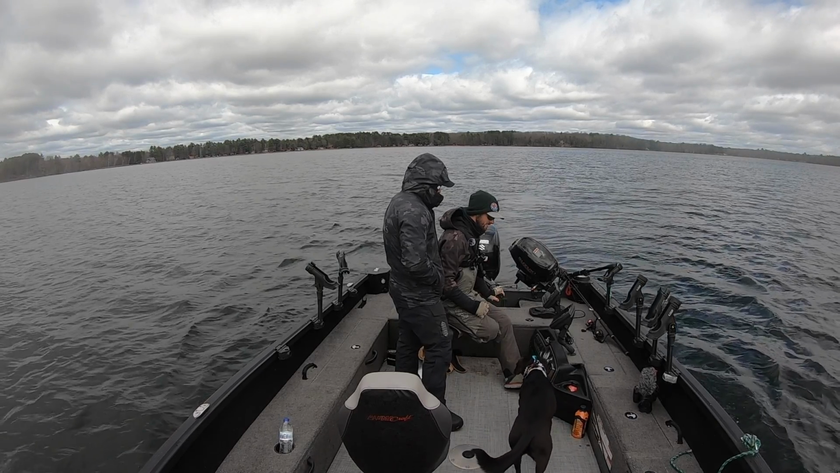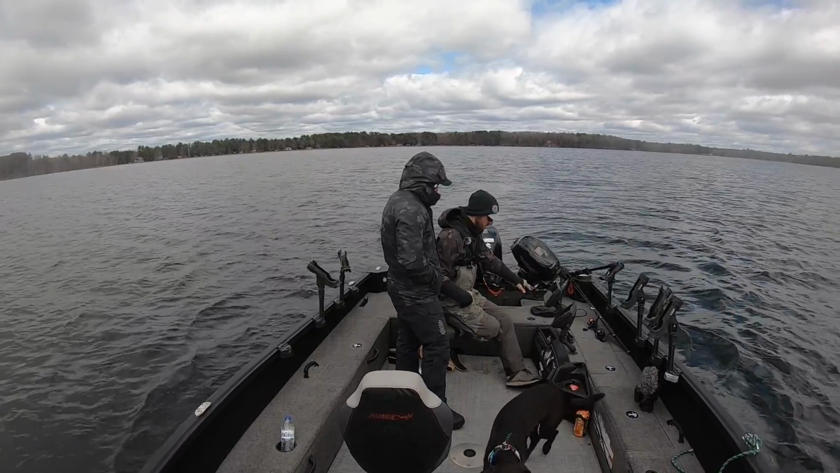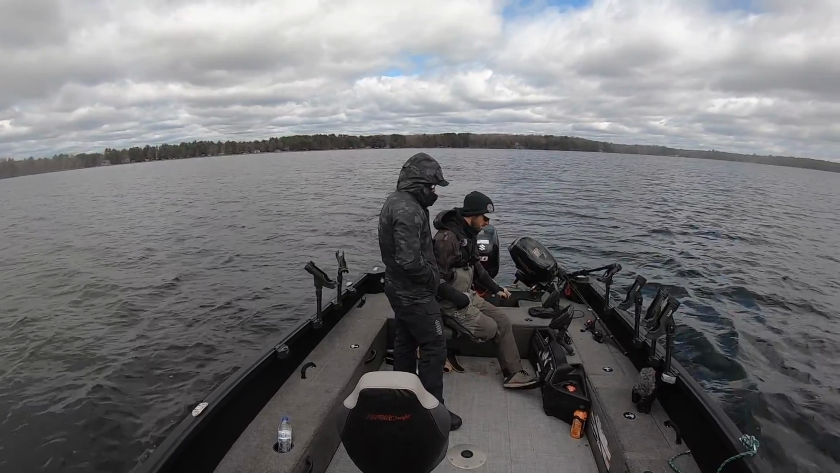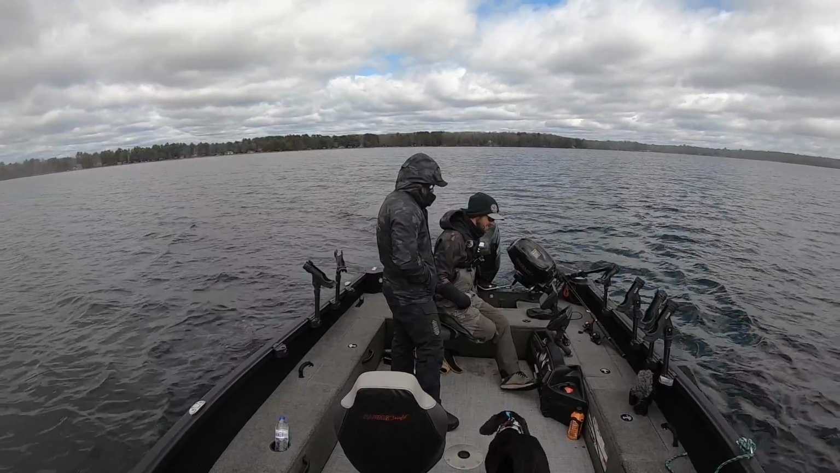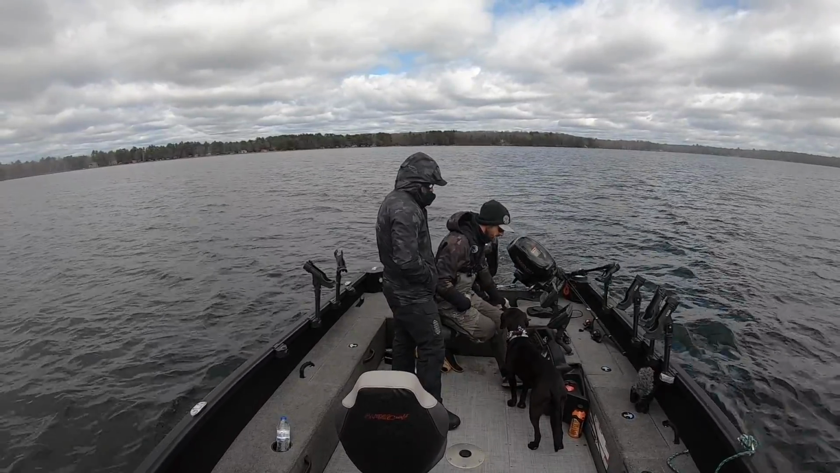We're pretty much on sand. There's a little bit of fringe weeds in there. Nothing crazy yet. Got some more fish here. I'll kind of wait till we got just that beautiful side imaging shot to show you guys. We're just kind of going over some tufts of weeds right now.